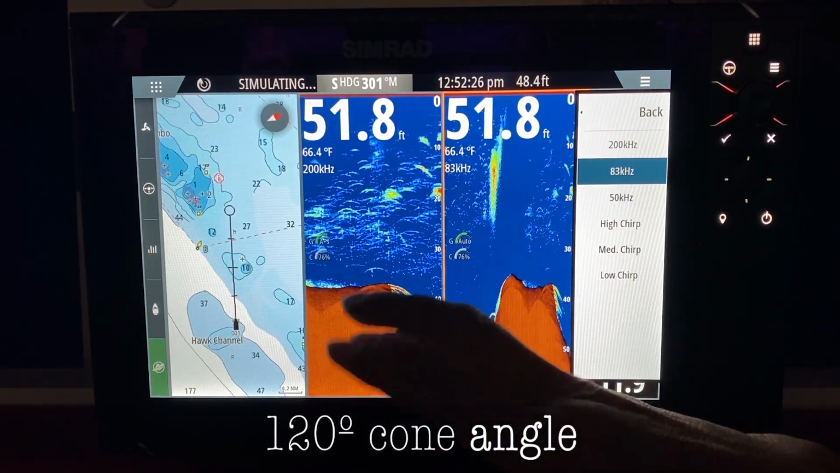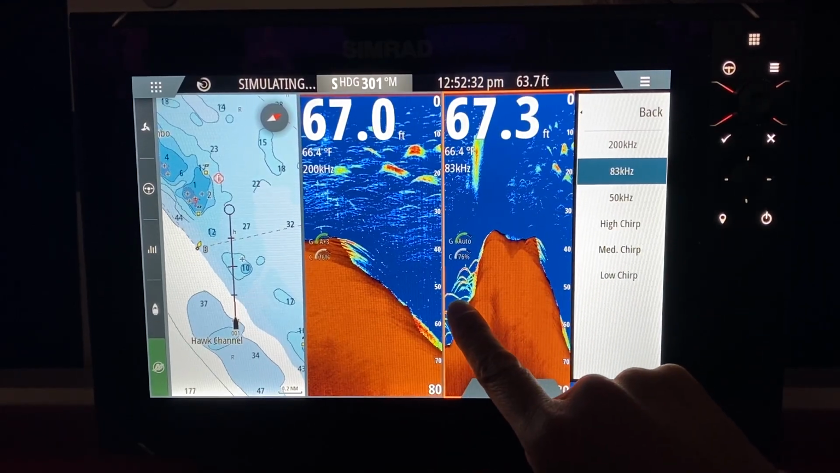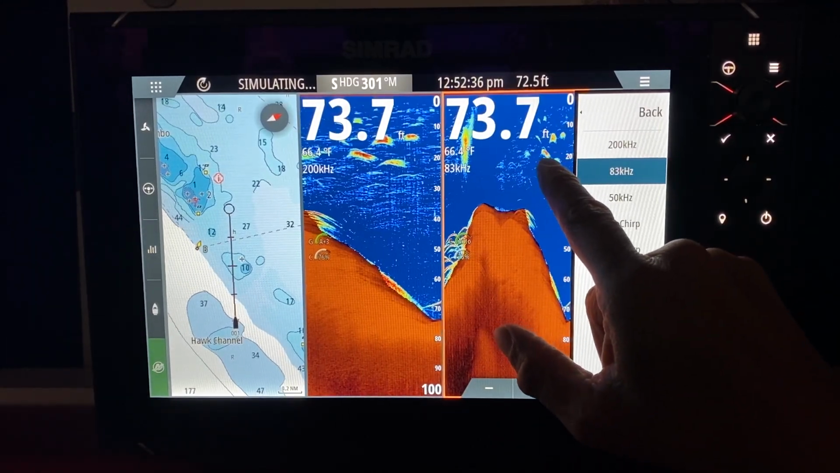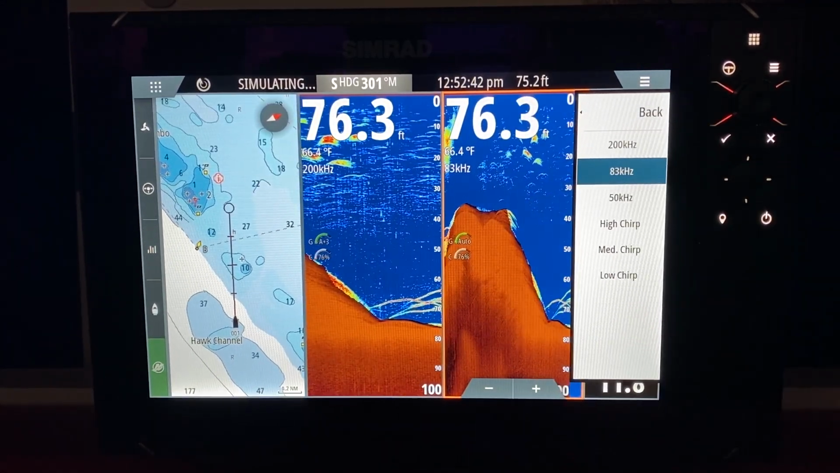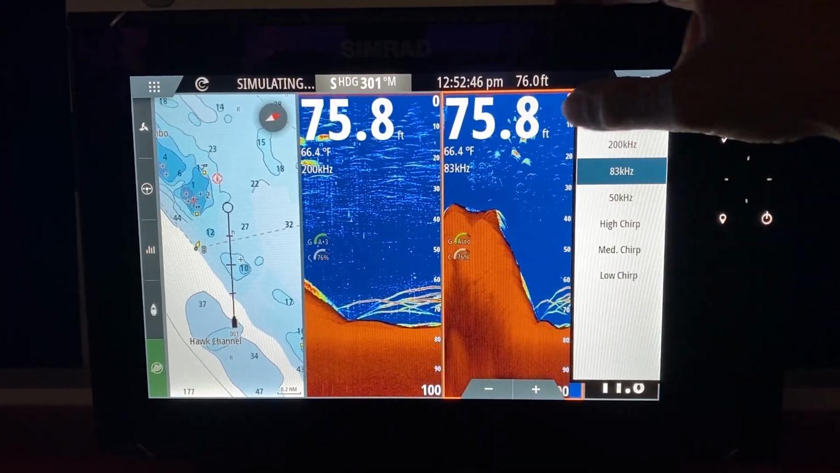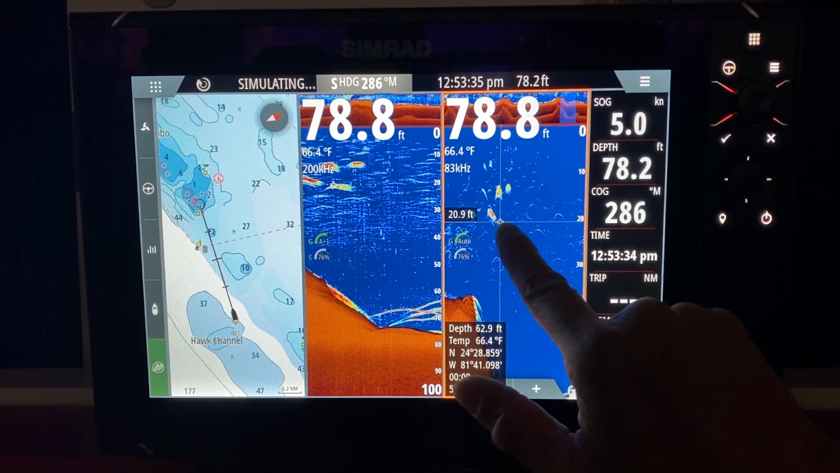So we're trolling in a really tough lake. We're not finding any fish. We finally see a fish right here that's far away. So the red fish is close to your boat. The fish that's light white is really far from you. So watch a little nice feature that the Simrad has, which is part of the broadband. We see a large fish right here. So we have the fish marked right here. It's a bit out of the cone.